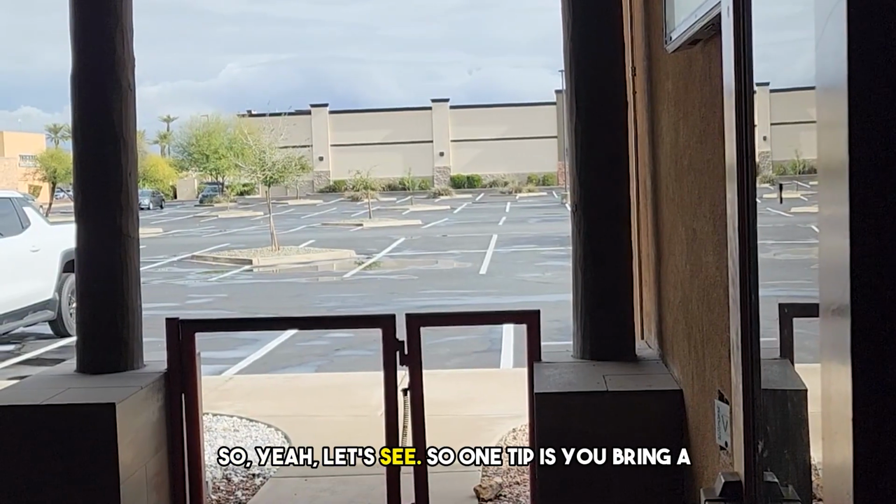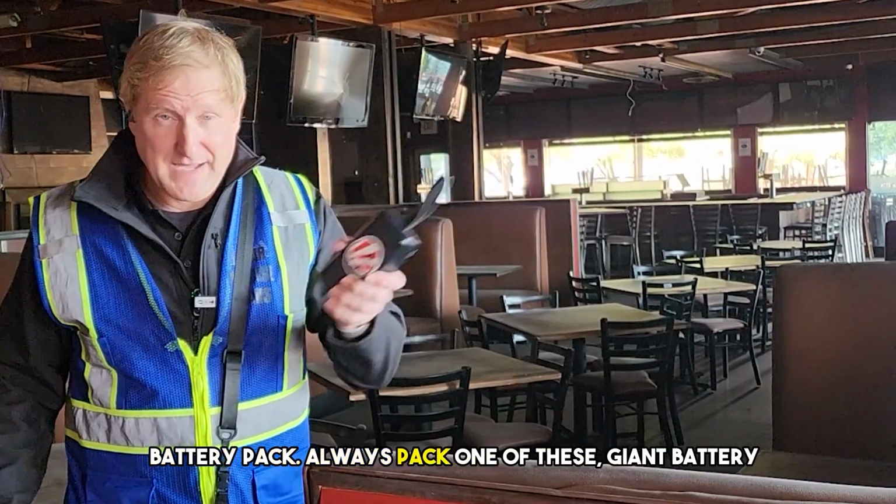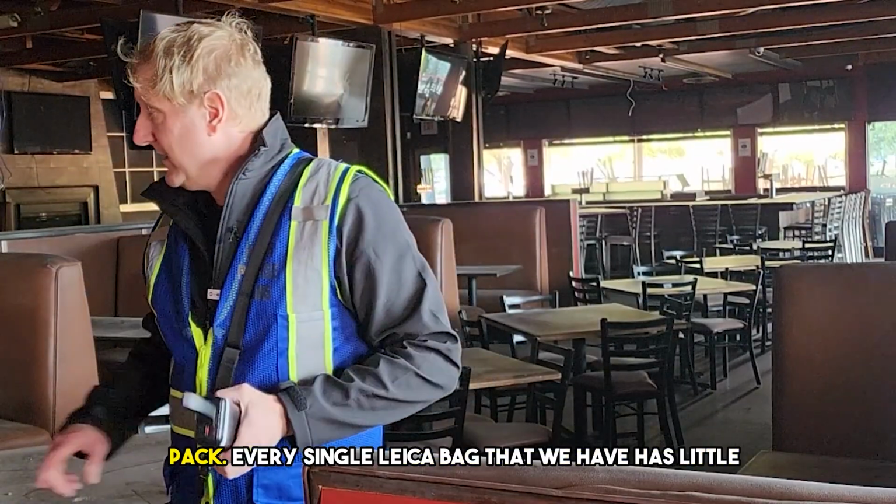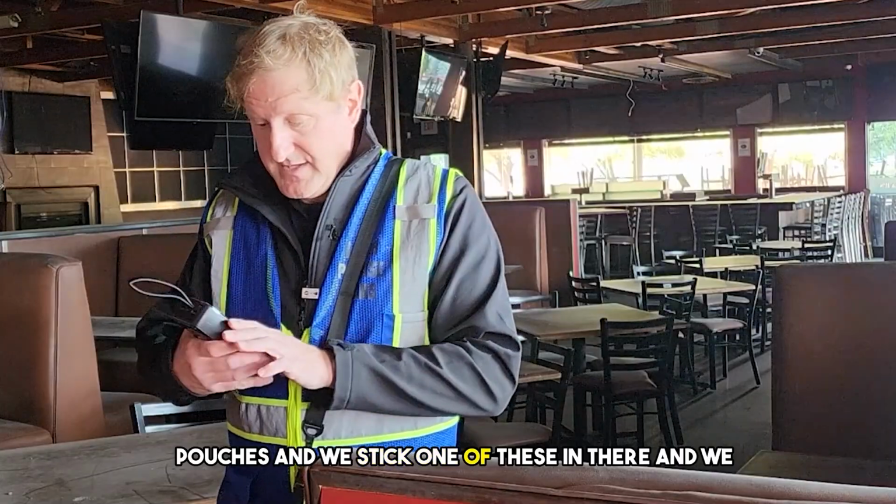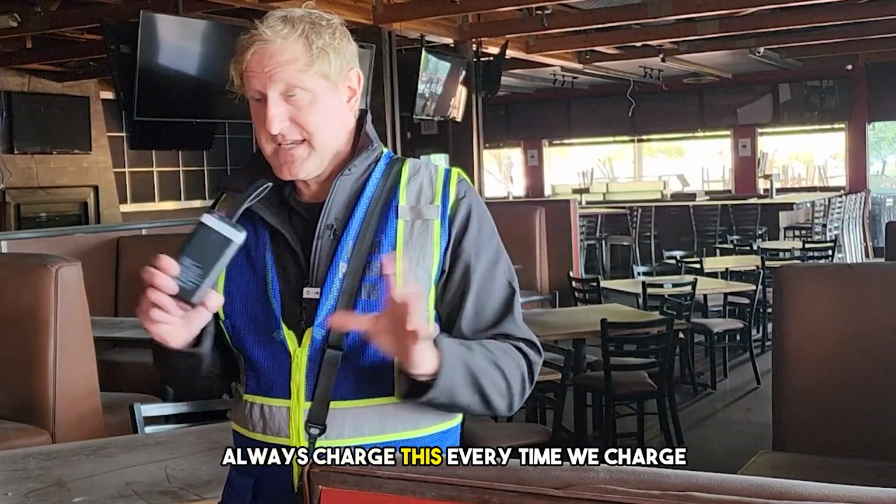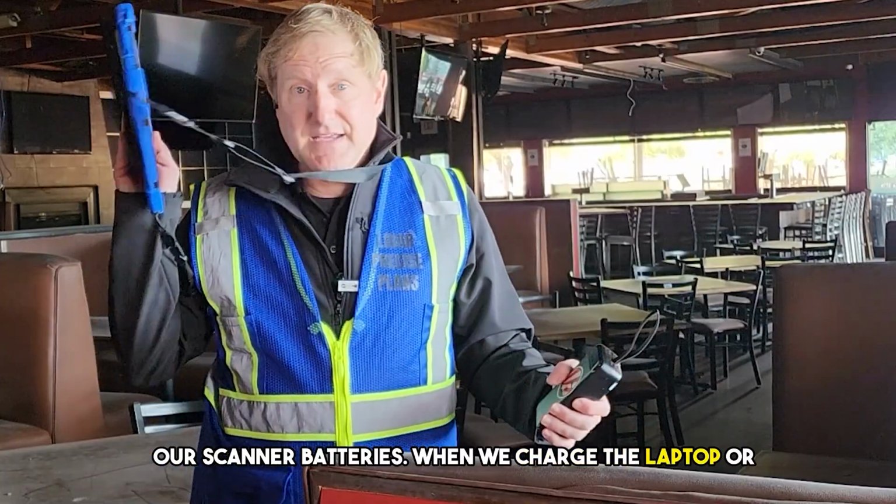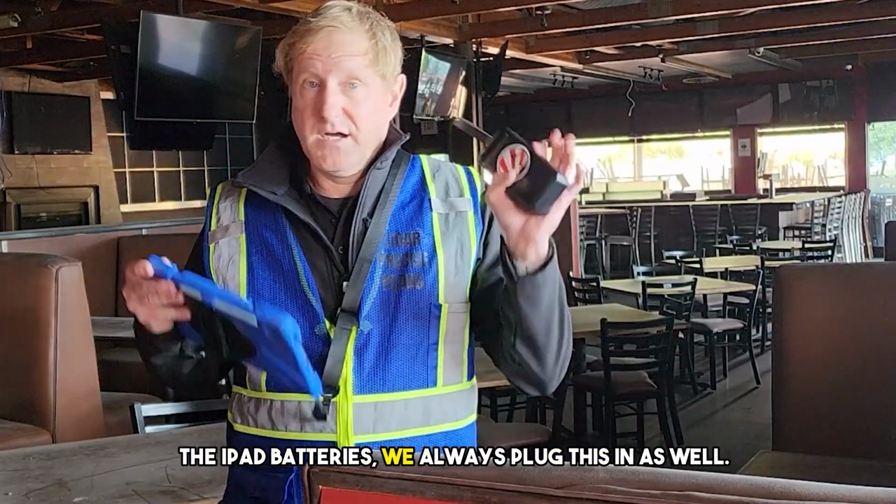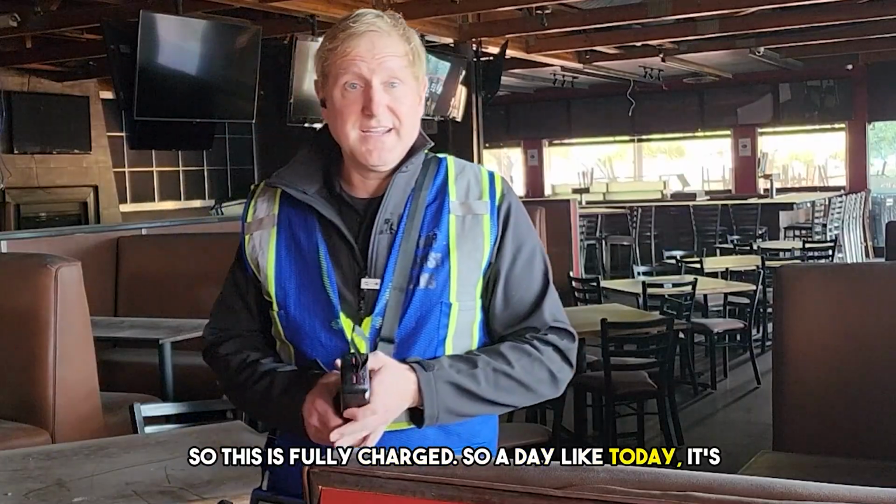One tip is you bring a battery pack. Always pack one of these, a giant battery pack. Every single Leica bag that we have has little pouches, and we stick one of these in there, and we always charge this every time we charge our scanner batteries. When we charge the laptop or the iPad batteries, we always plug this in as well. So this is fully charged, and on a day like today, it's perfect.